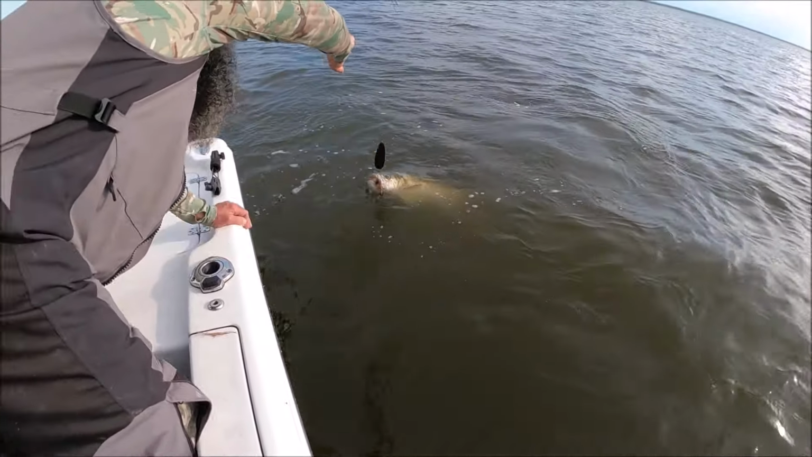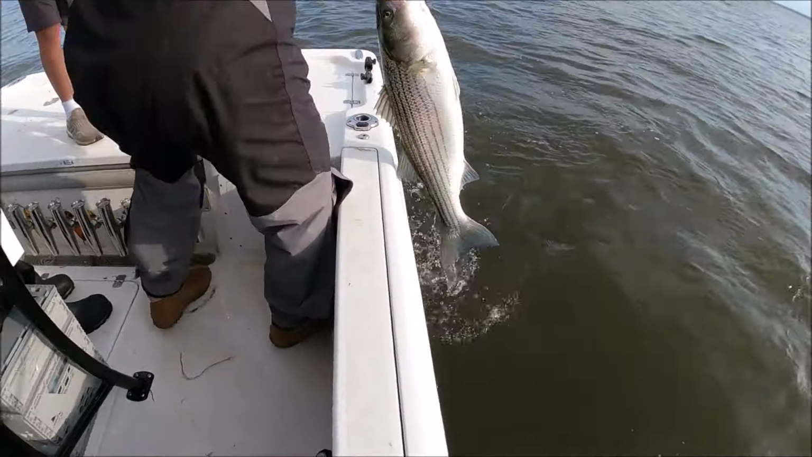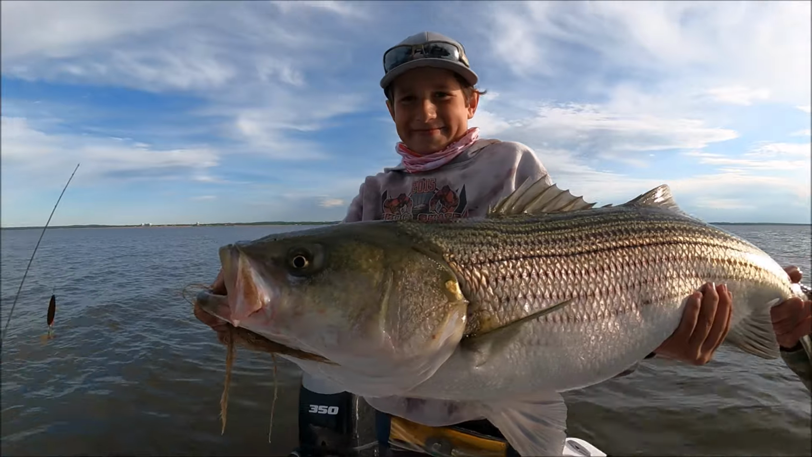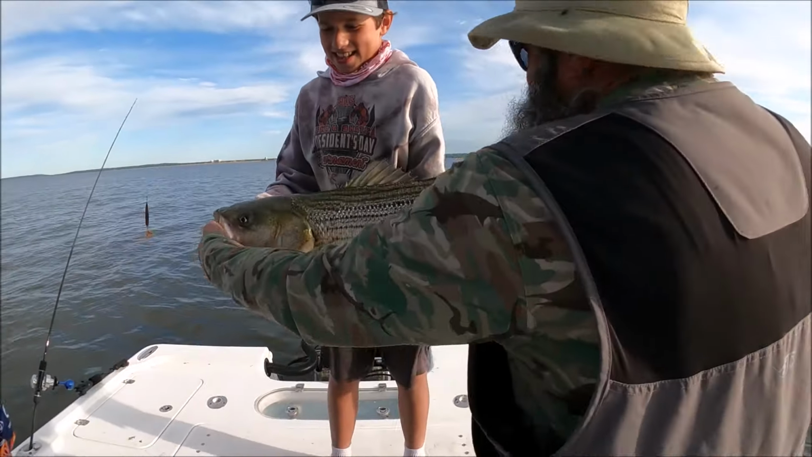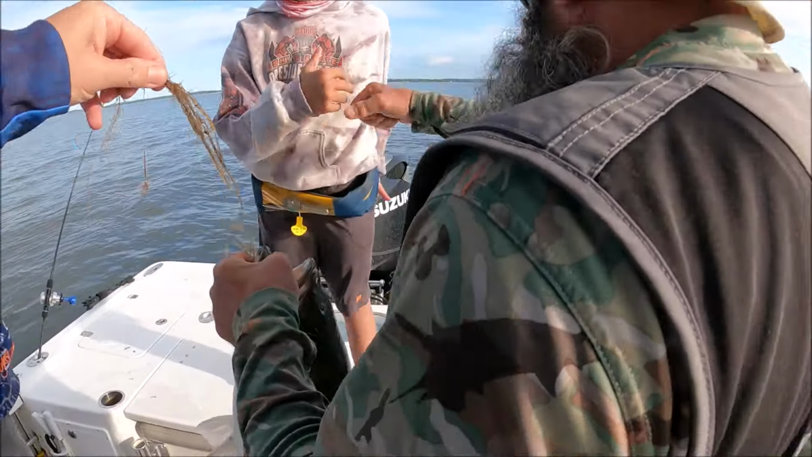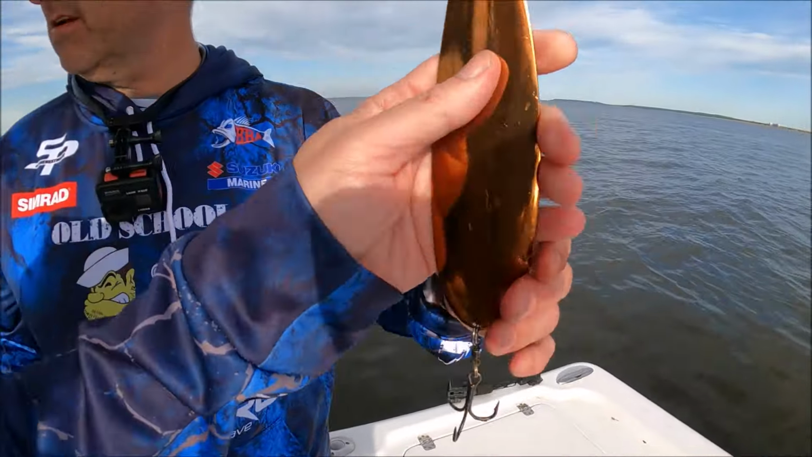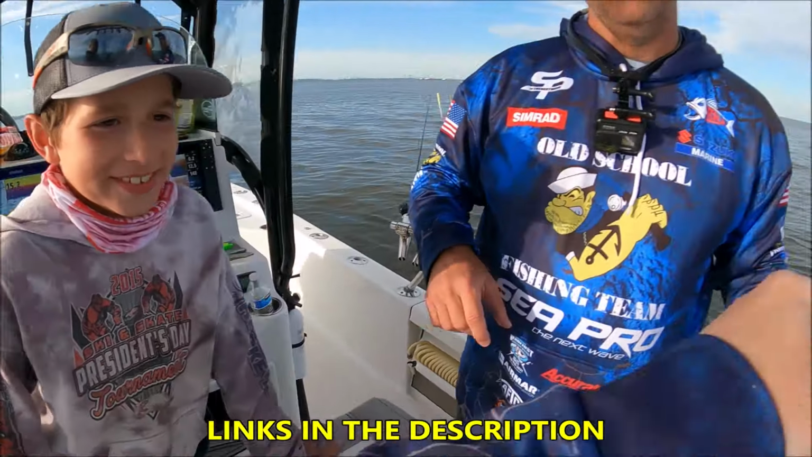Walk backwards with the line of his hand. Yeah, you see all the grass on the spoon here? Oh man. Good job, dude. See all the grass in her mouth? Fish got a beard. Good job. That fish is gonna take some time. That's the Team Old School spoon, copper. There you go, Jeremy. Yep, Team Old School Copper Spoon. Attaboy.